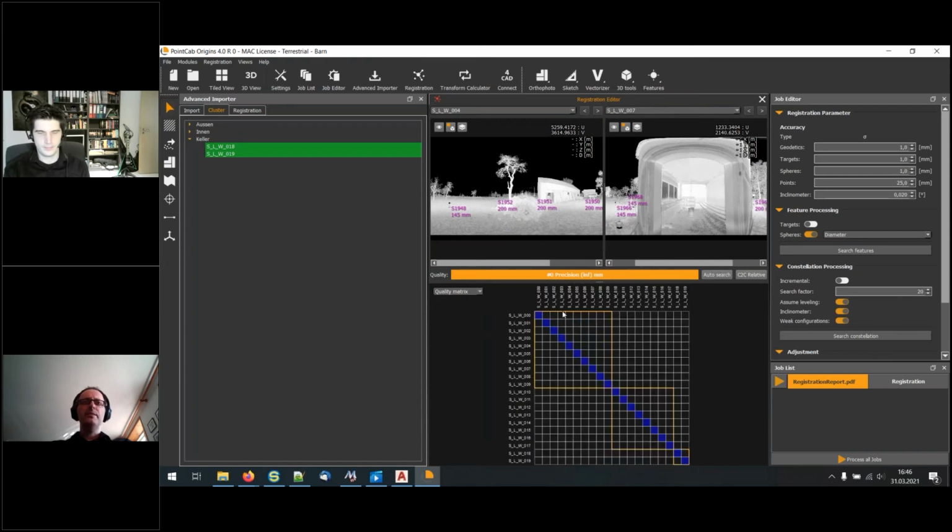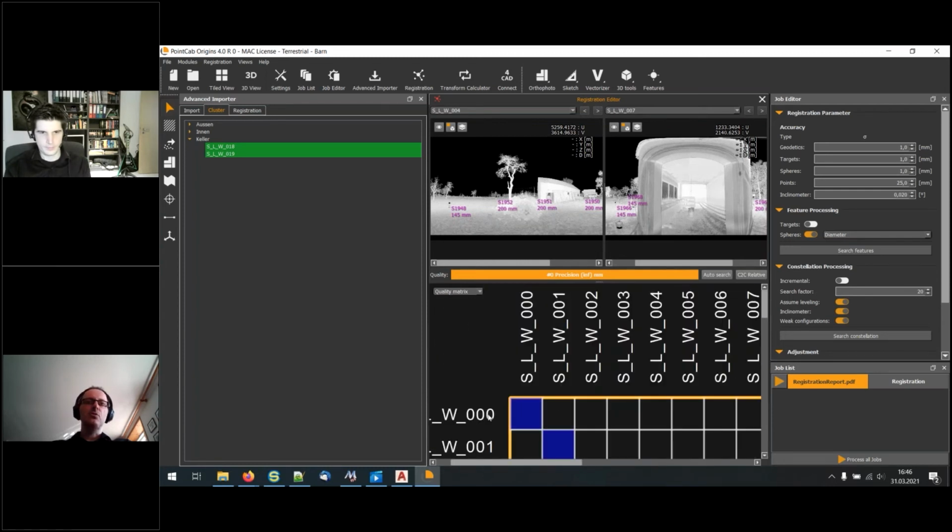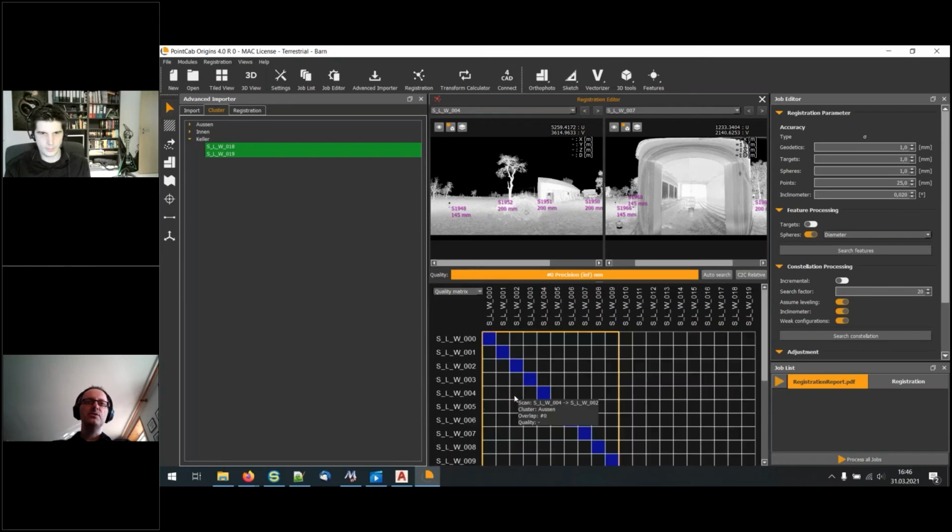You may know it from the quality matrix, where you have all the scans and the accuracy. This is a square matrix, and in the middle you have the identity. If I scroll a bit down, you see we have scan 00 and scan 00. And if I move to the squares here, you see there's scan 2 to scan 12 now.